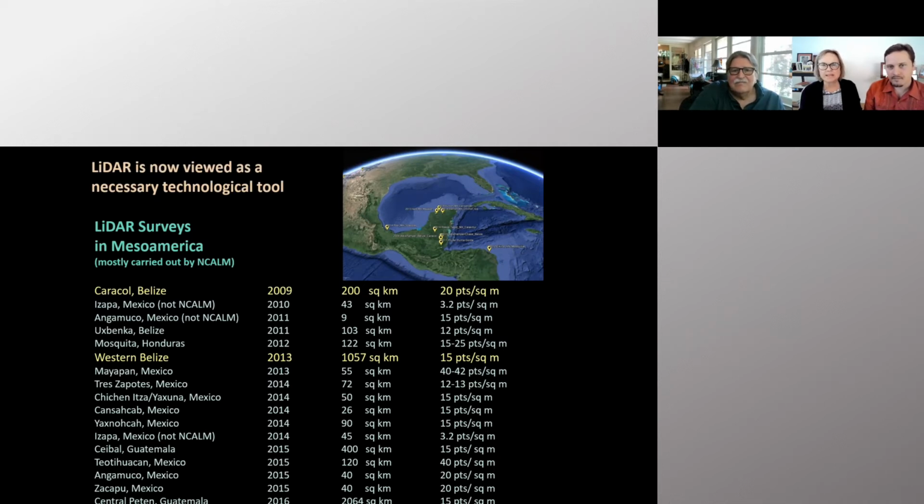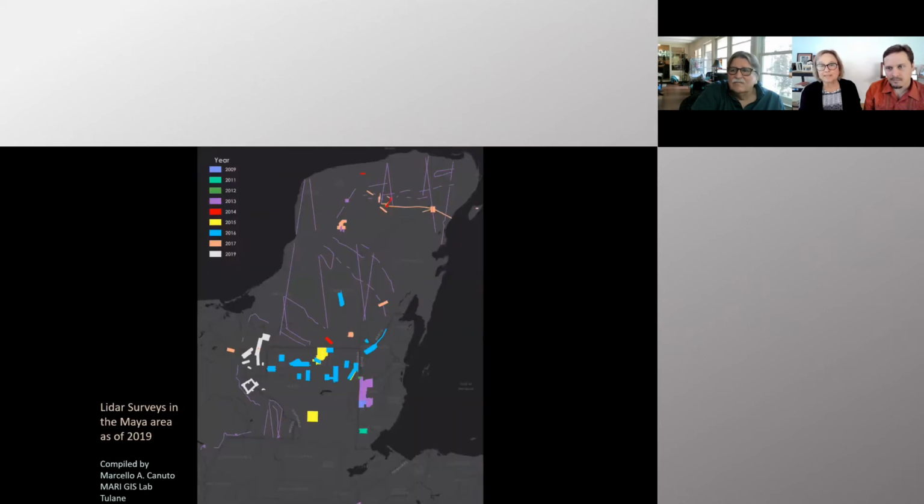So from 2009, when we were the only project to undertake LiDAR in Mesoamerica, you can see up to 2016 on this map all the different sites and projects that acquired LiDAR to help them answer important questions about ancient Mesoamerica. But since then, there have been additional projects to gain LiDAR to help us understand what the ancient landscape looked like. But even on this diagram here that was created by Marcello Canuto, you can see that there's a lot more space that we have yet to explore to fully understand what ancient population history looked like in the Maya area.